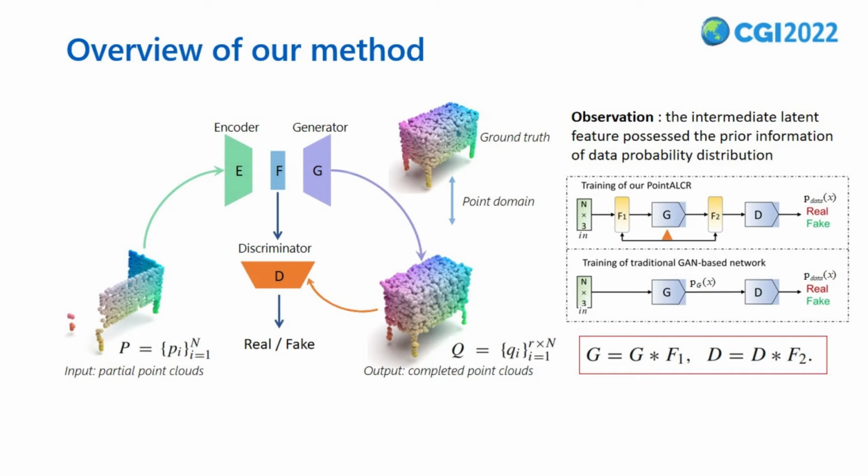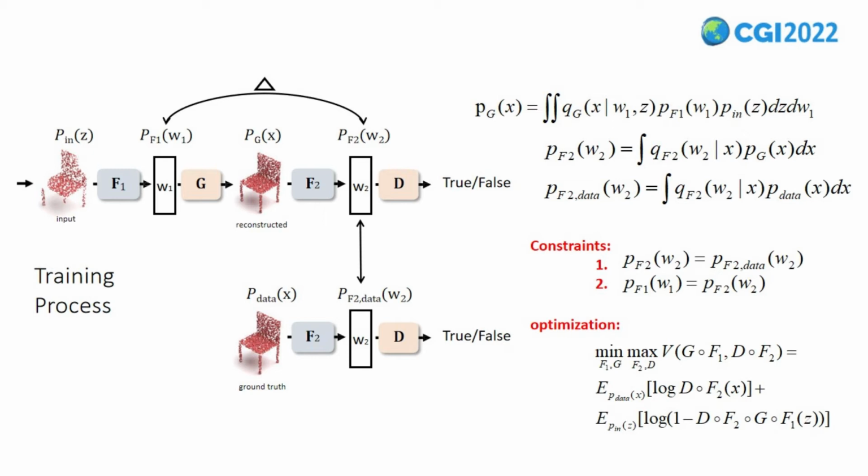The latent point feature map is a deterministic map since it represents the disentanglement of input and target point cloud data. There are two constraints in the latent GAN procedure. The first constraint is to align the reconstructed distribution to the real data distribution, and the second constraint is to ensure that the distribution of the output of F2 be the same as the distribution at the input of G. Since optimizing the min-max equation leads to distribution P_G(X) equal to P_data(X), it is obvious that the second constraint stands.